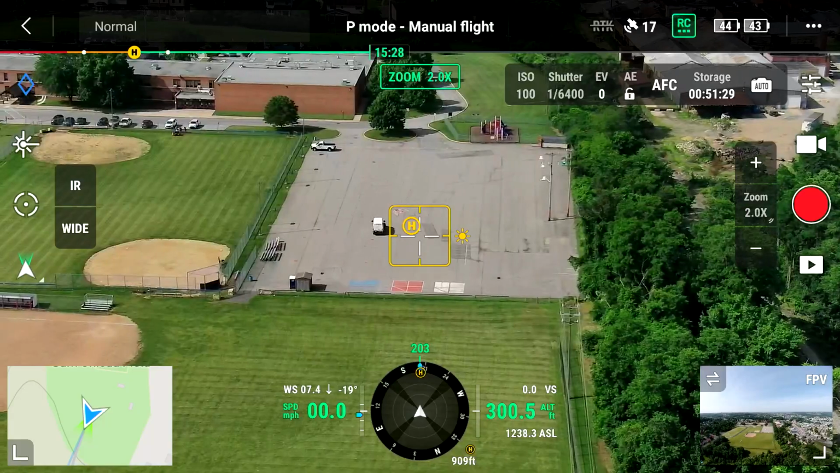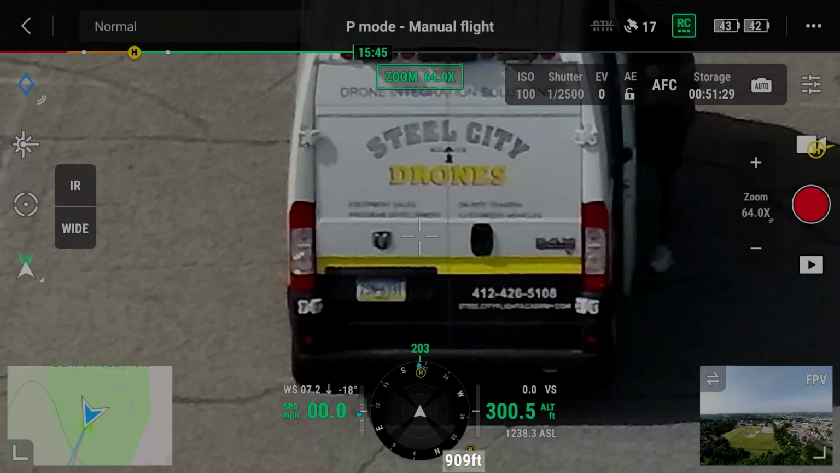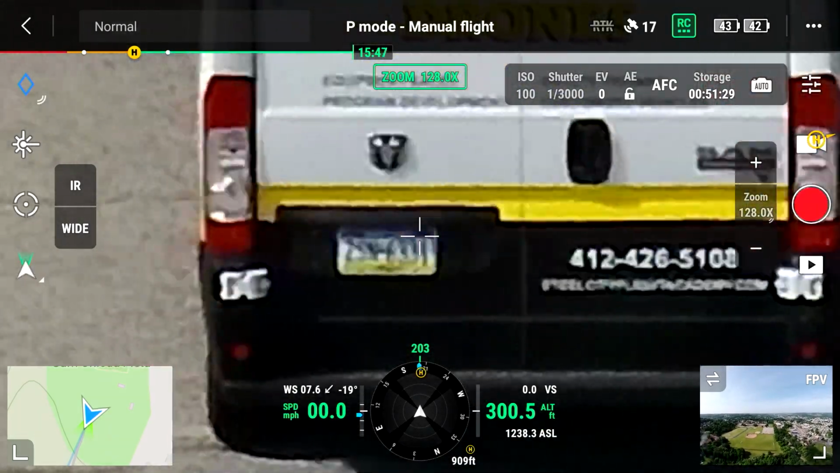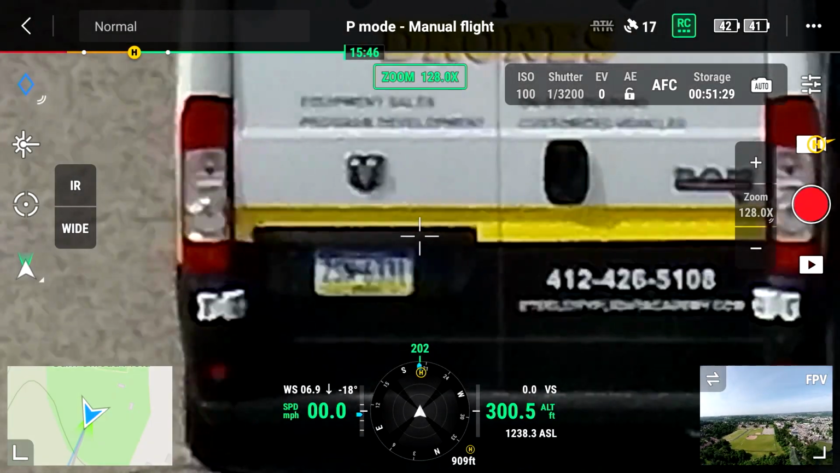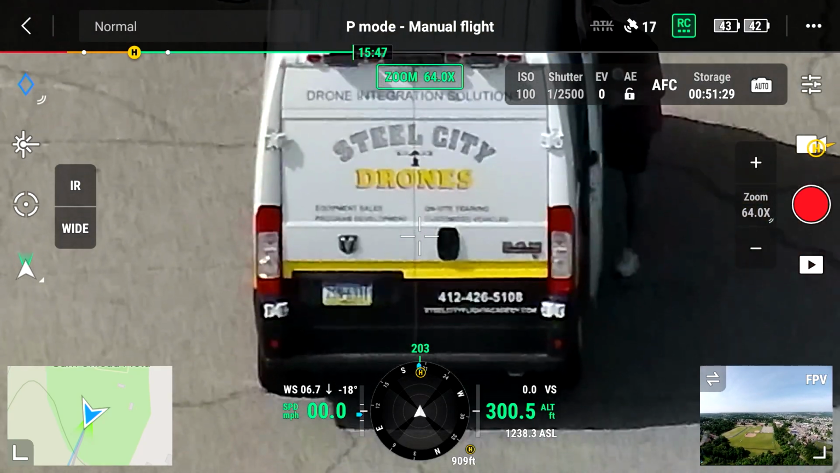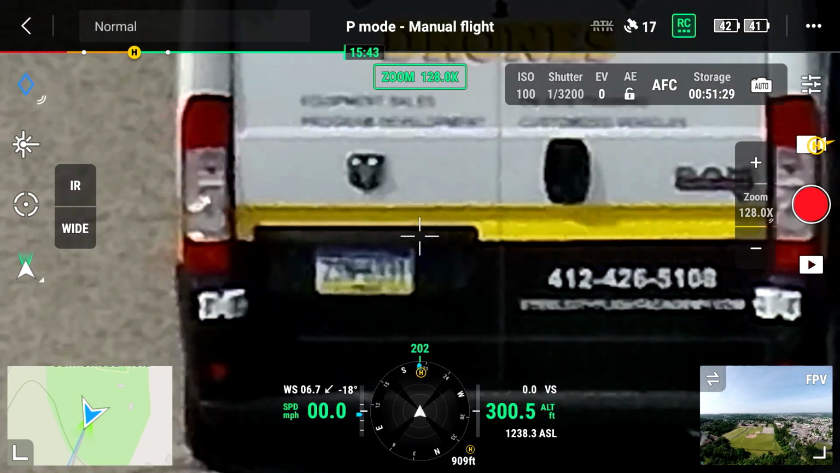Now, let's switch over to the H20N, and let's go to 900 feet. As you can see, the pixelization is high. And in my opinion, anything at the 128 times zoom level is very pixelated, and we really want to keep it around the 64 times limit. When we jump from 64 times to 128 times, that pixelation gets pretty pronounced.